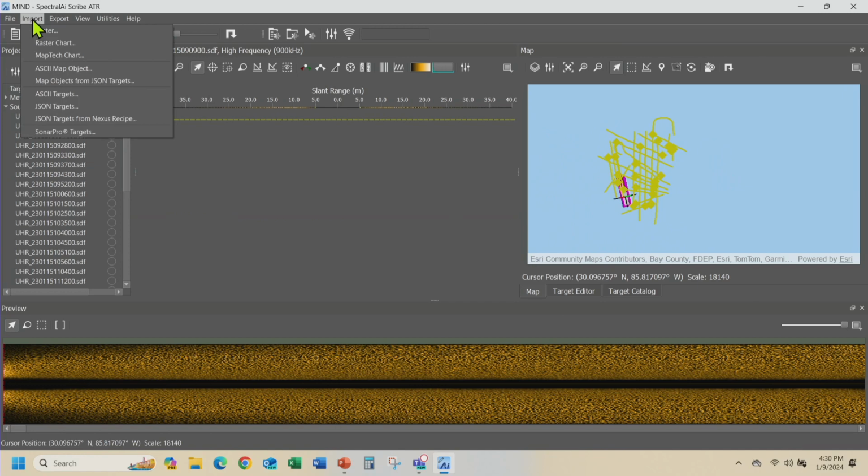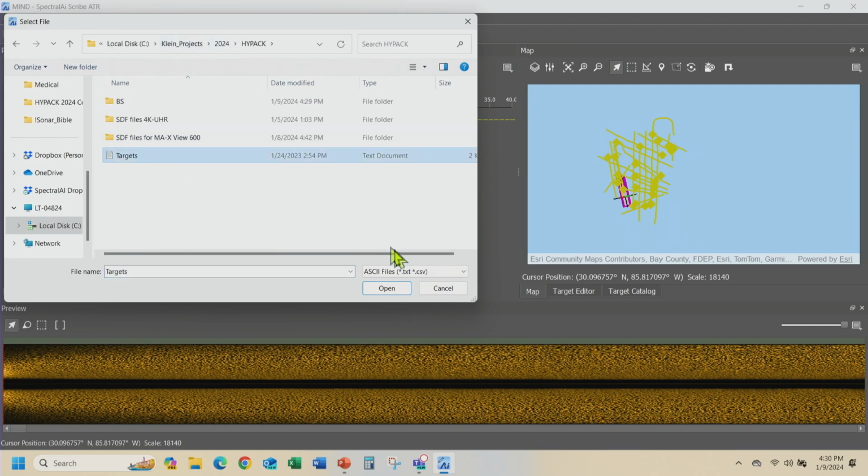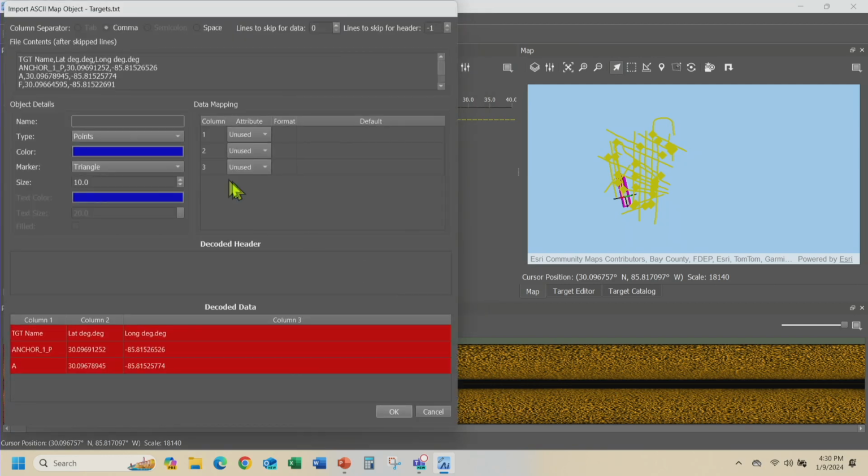So I'm going to import just any ASCII objects. These are ASCII targets, which I'm going to find now. So it's a list of ASCII targets, and that's exactly what the file says. So it's target, lat, long, etc., and the name. So I'm going to give this a quick name here, targets. And I'm going to call it labeled points.